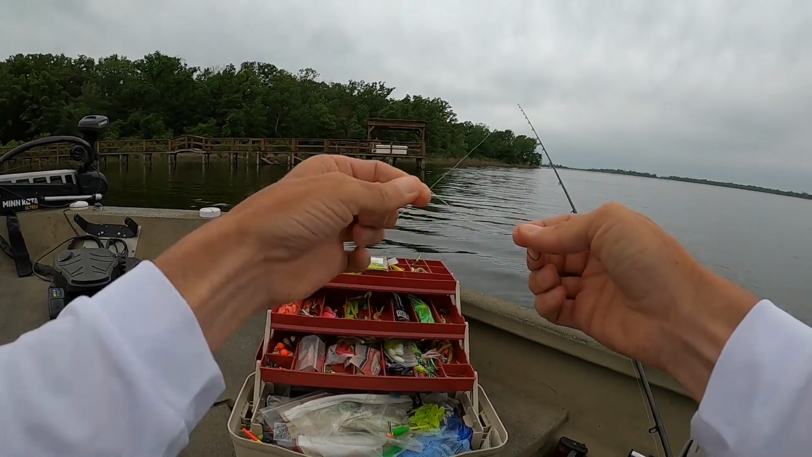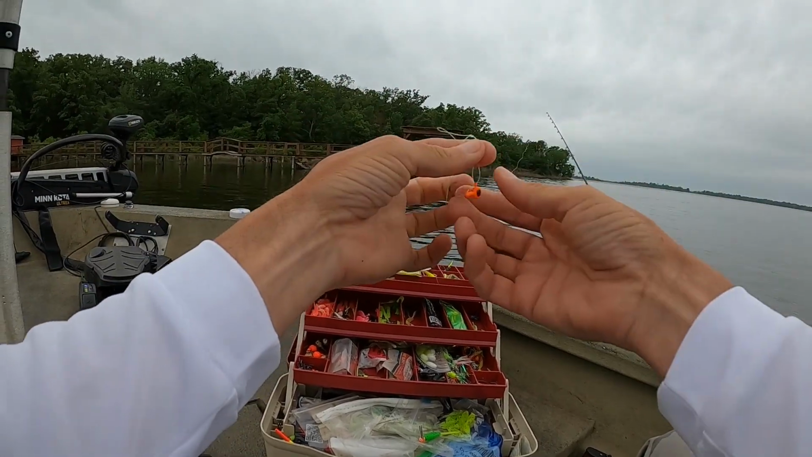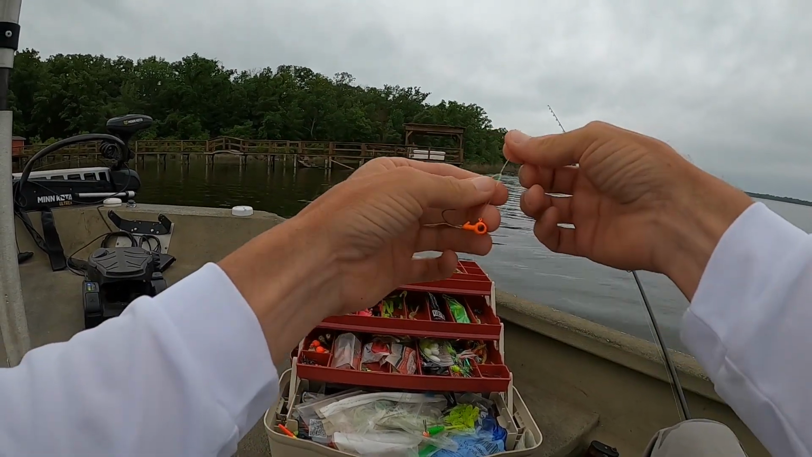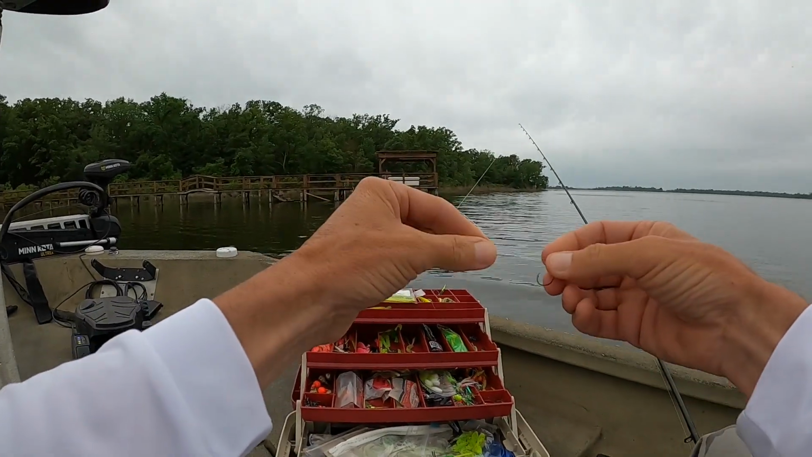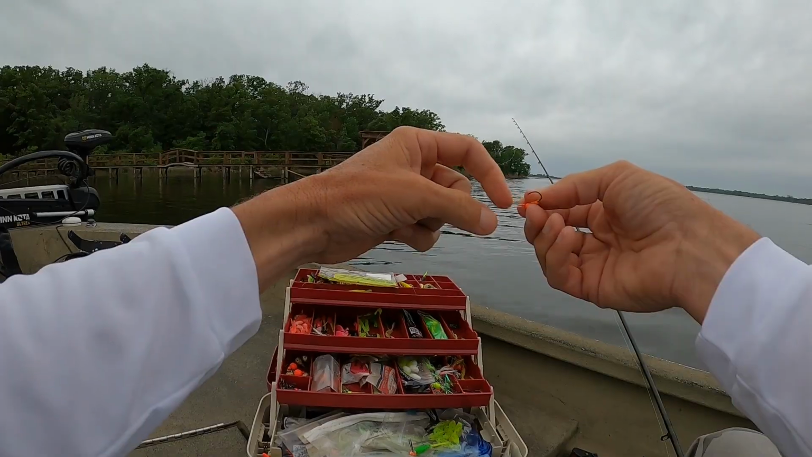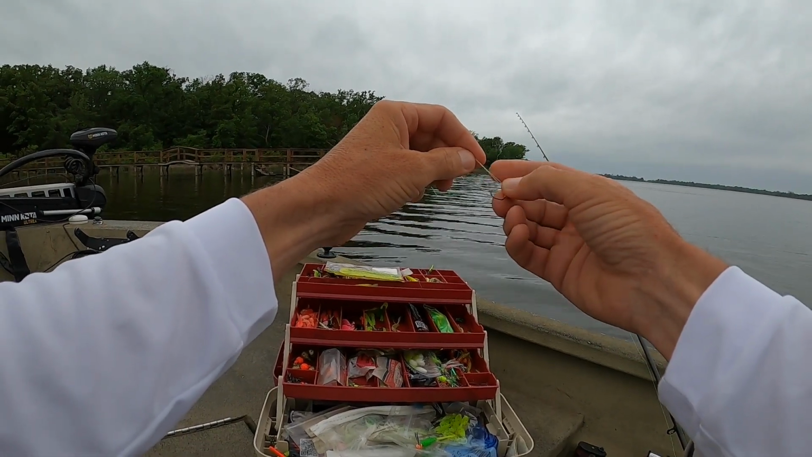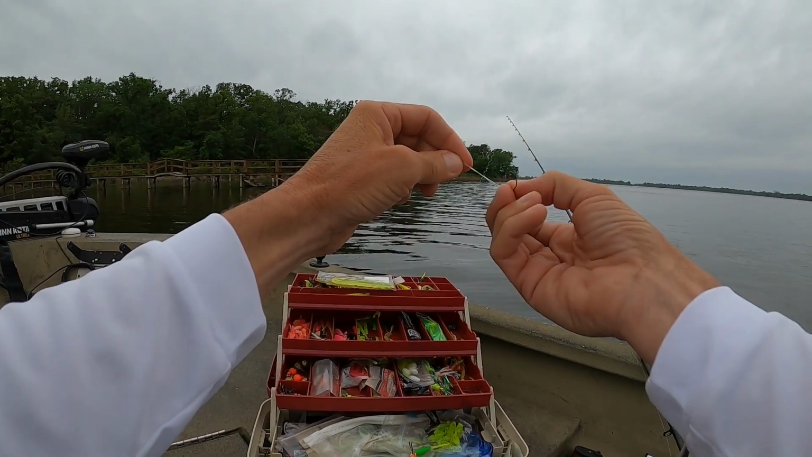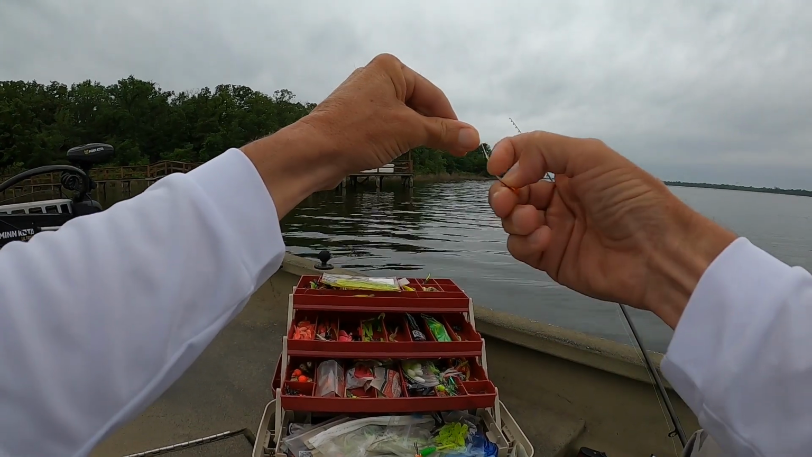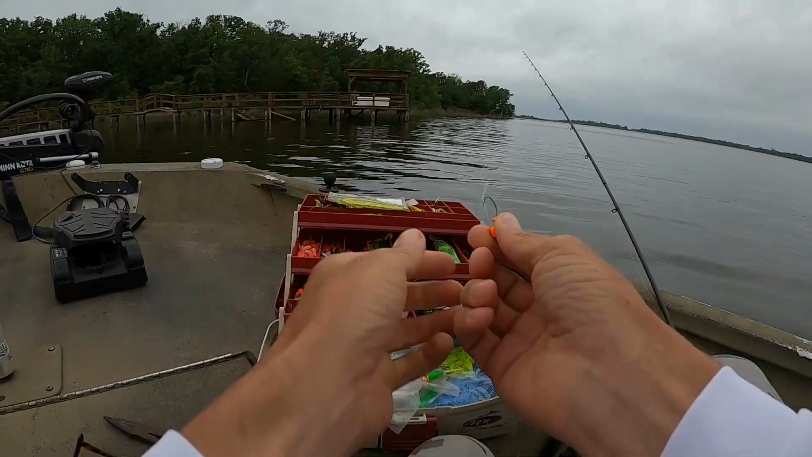and there it is. Now, a lot of people ask me how come I make the loop so big. Well, typically I'm using 6-pound line, and my theory is if you have it doubled up right here and a little longer, there's less chance of that crappie's teeth rubbing on that area and breaking your line. So that's the reason why I do it. And you can adjust that knot to any size you want, but that's how I do mine.